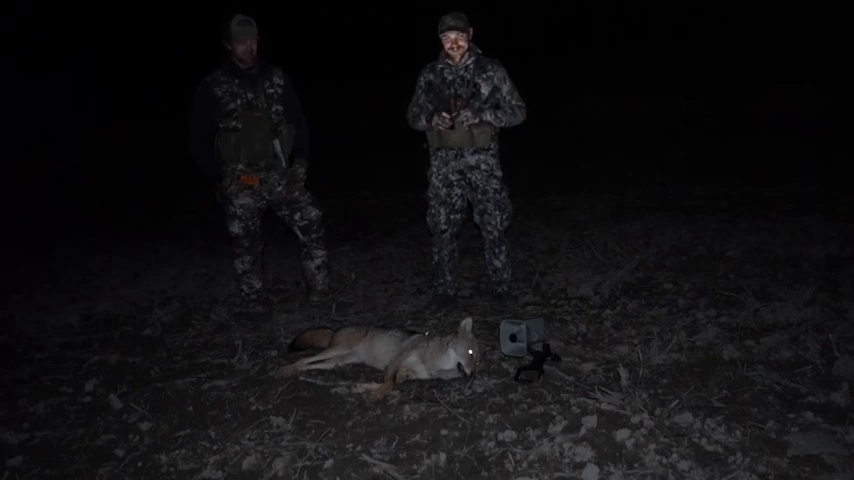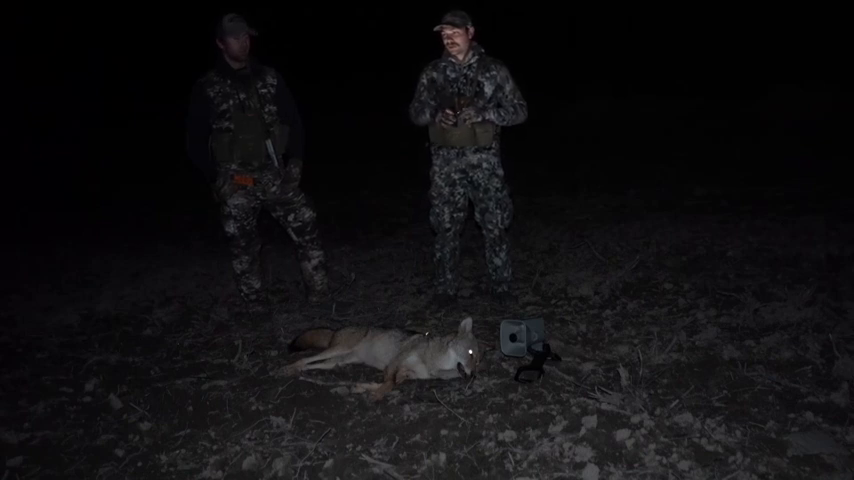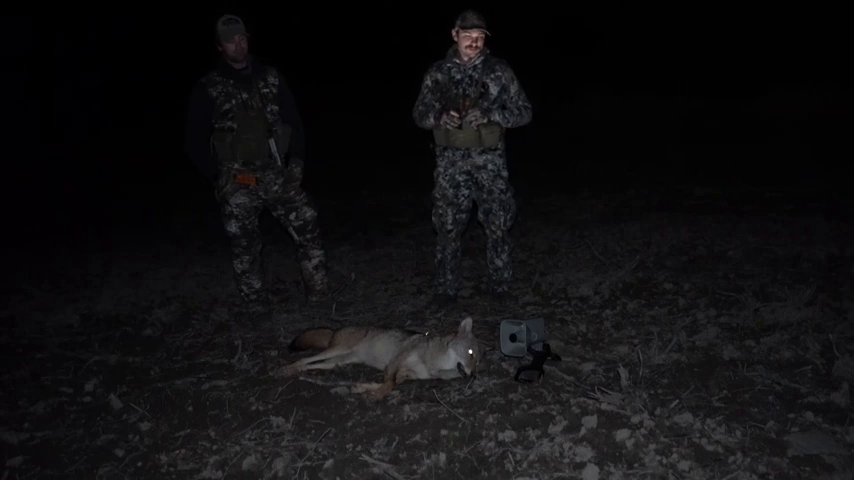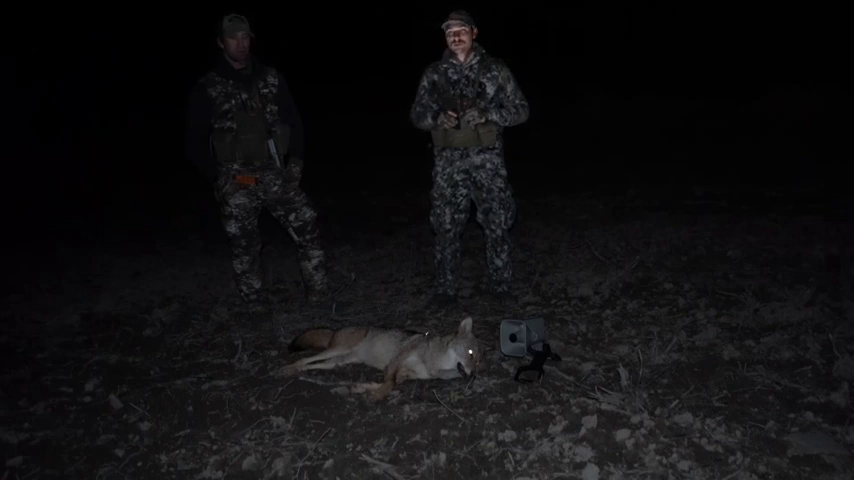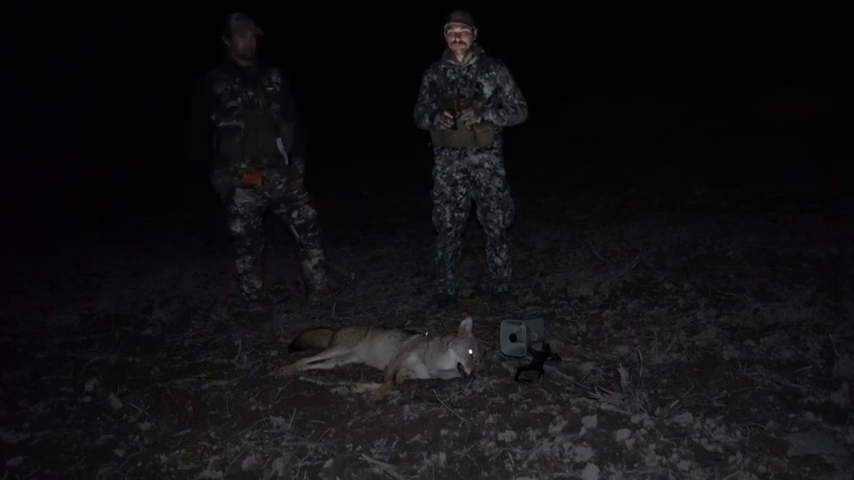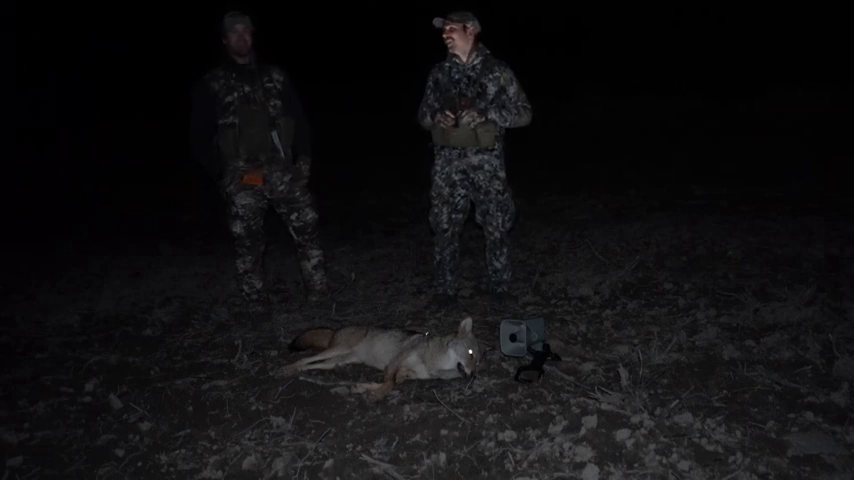I think he played a few distresses. Yeah, a couple little baby rabbit, I think, at the beginning, but it wasn't quite loud enough. A little windy. Then he just turned to adult rabbit, and that was enough. As soon as I heard that adult rabbit, it came running over the hill. When we first saw it, it went up a little hill and down the backside. And the way the night was going, I was figuring it was over again.